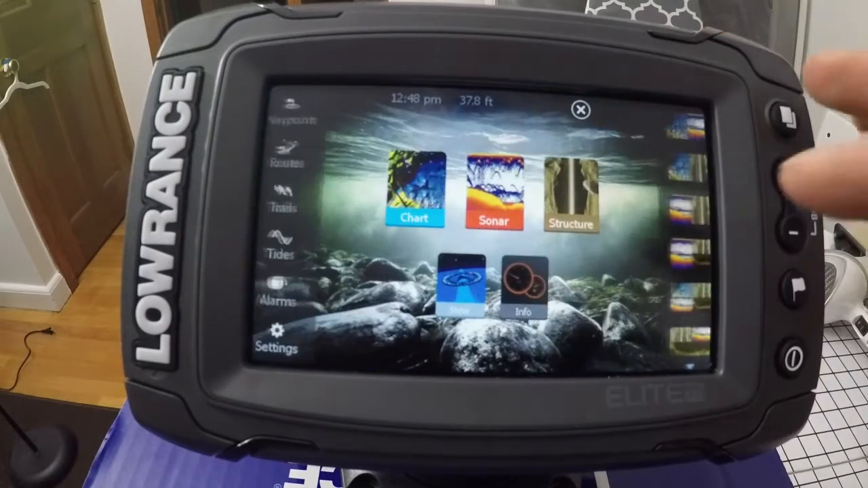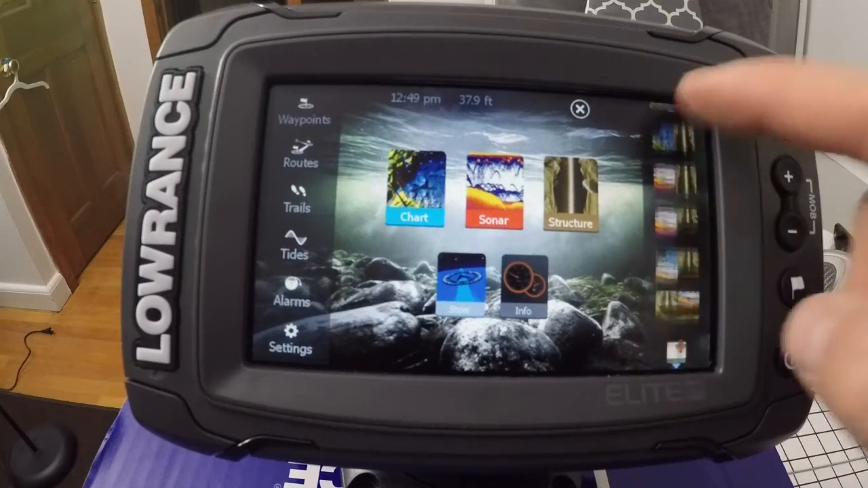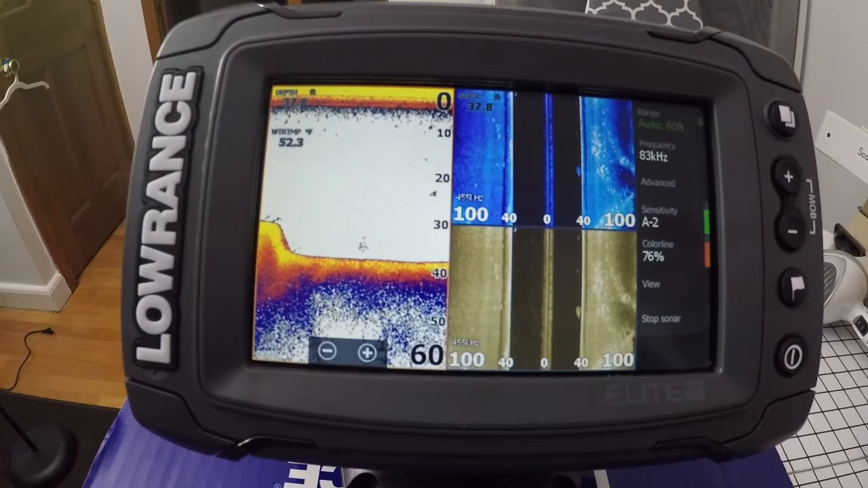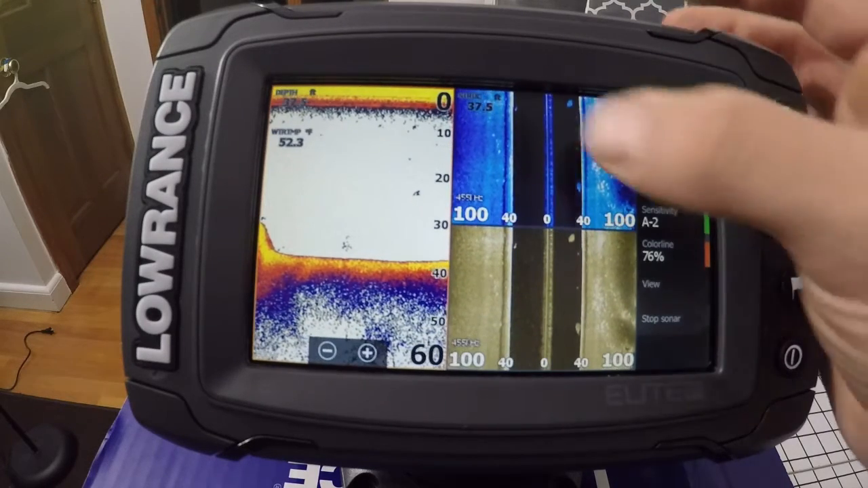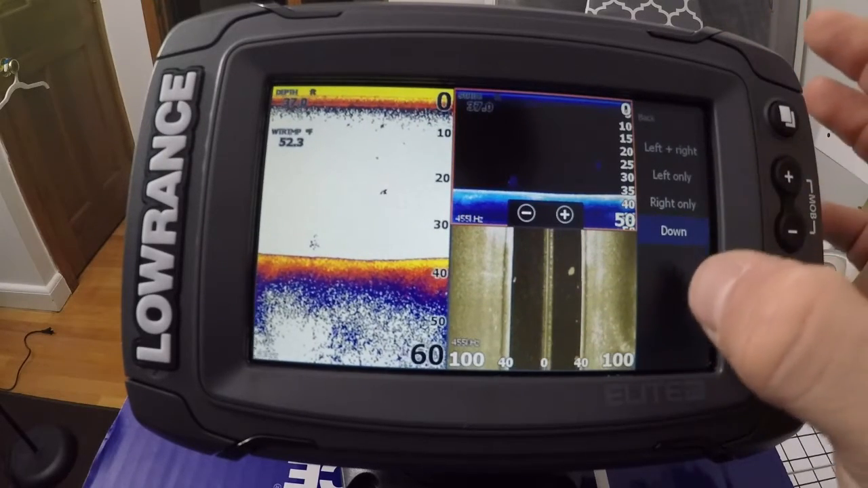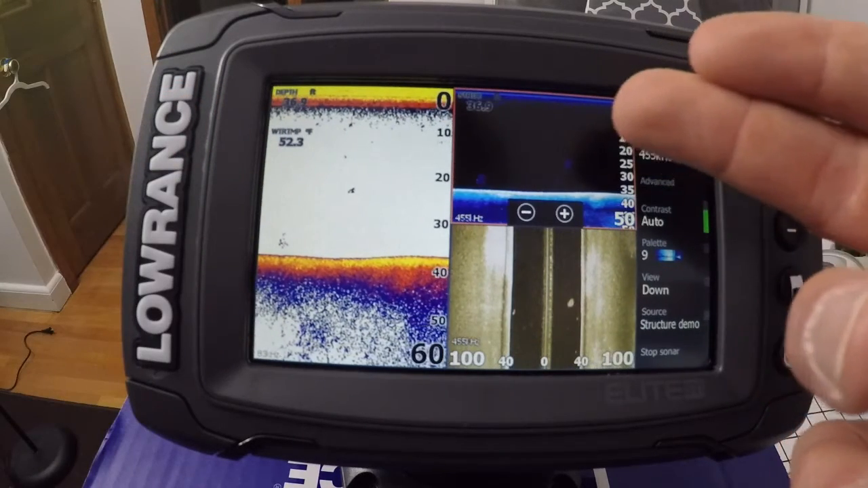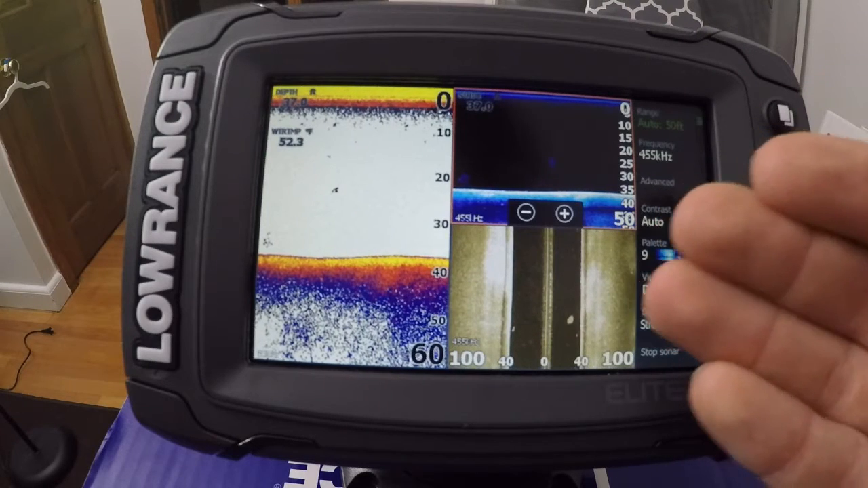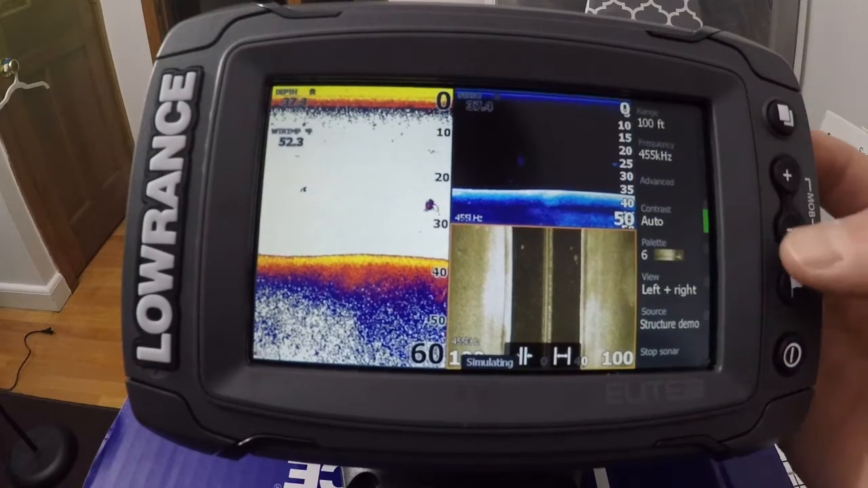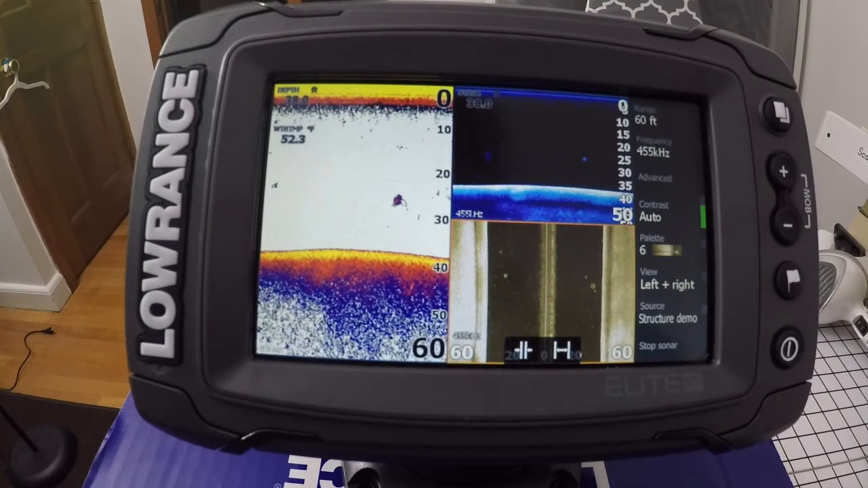Now you can adjust how many screens are on the screen, which if you go right here, you can pick your different screens or your configurations or whatever you're trying to do. So if I go in here, let's make this down scan. All right. So now I have my traditional sonar, I have my down scan imaging, which is reading right below the boat, and then I have my side scan imaging, which is looking out 100 feet to my left or 100 feet to my right. And you can also change that as well. If I zoom in a little bit, now it's looking 60 feet to my right, 60 feet to my left.